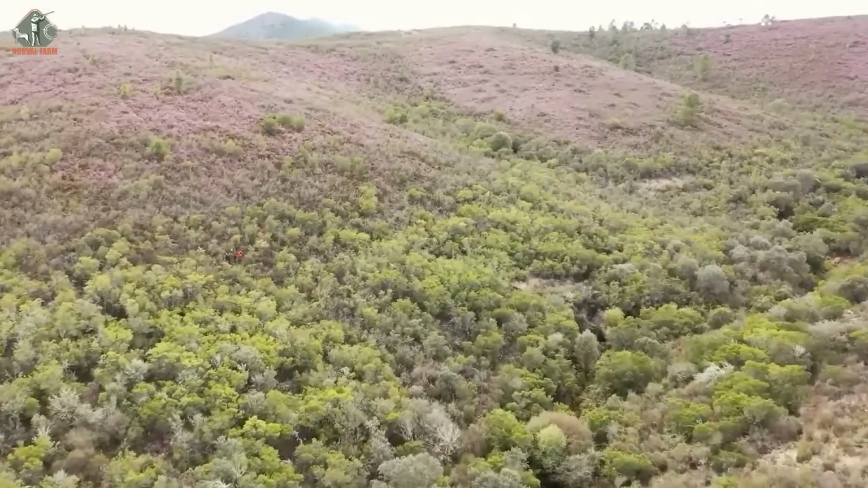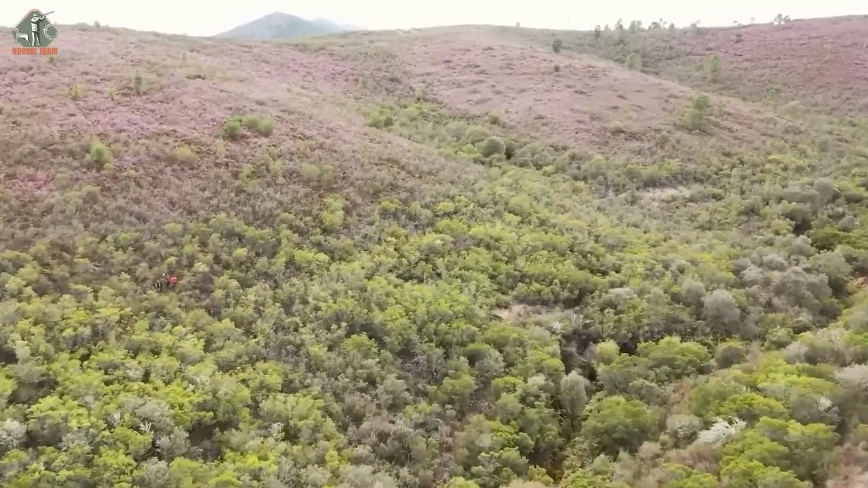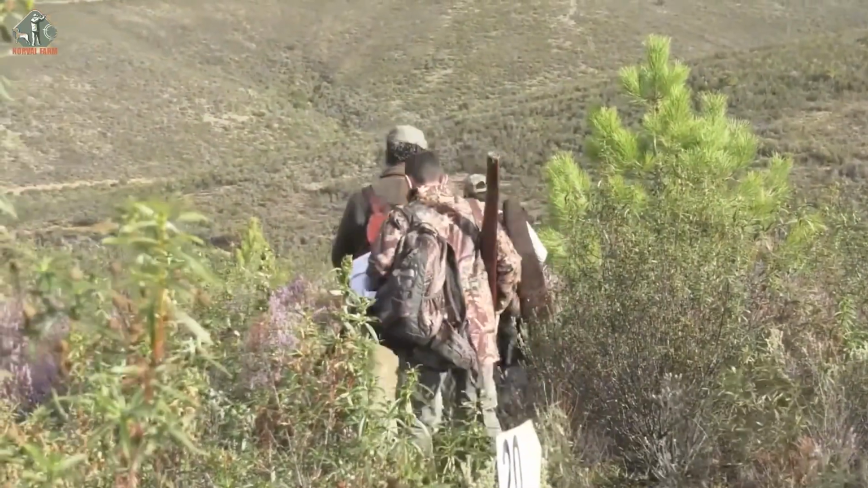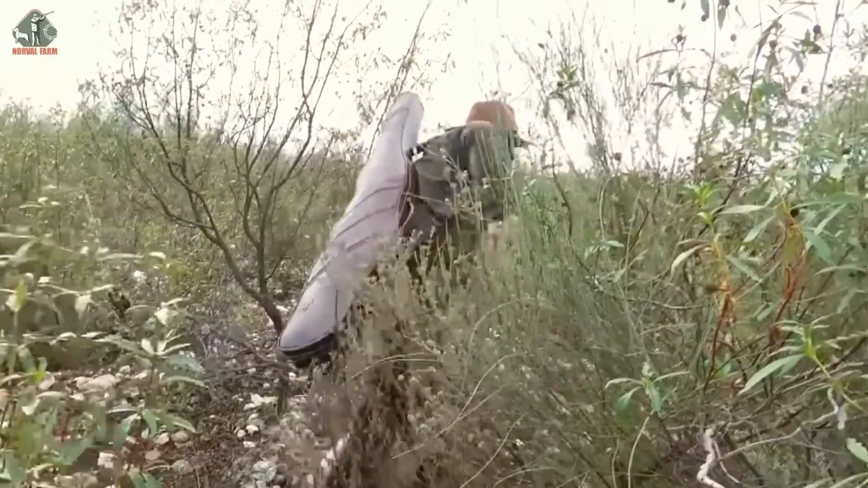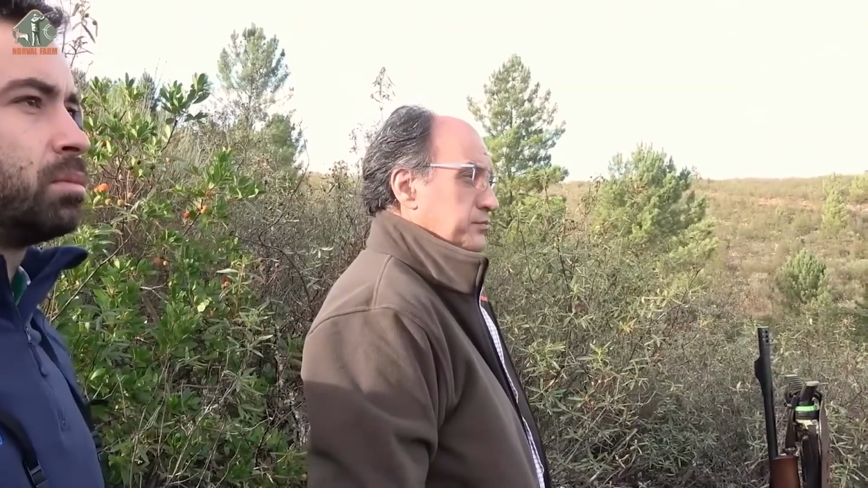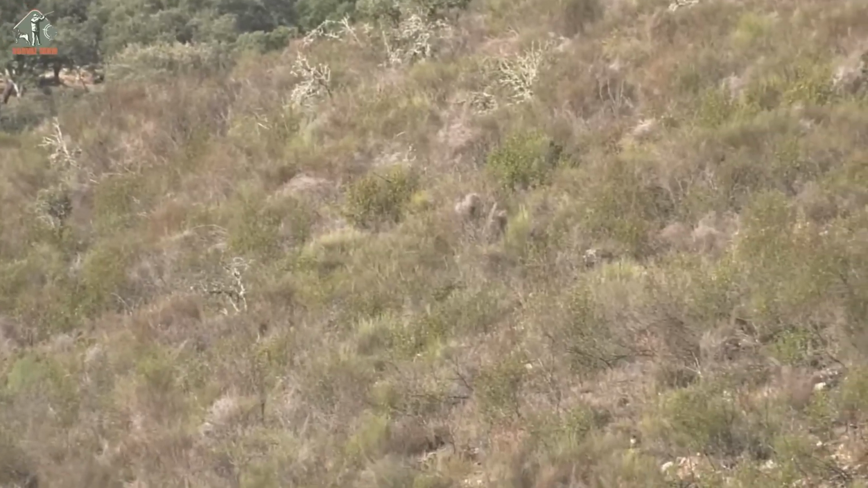We continued to move and look for traces of wild boar. On the way, Mr. Heinz told me about the situation of wild boar in the area. They can destroy acres of corn and rye in a season. So these hunts are to protect the farmer's property.